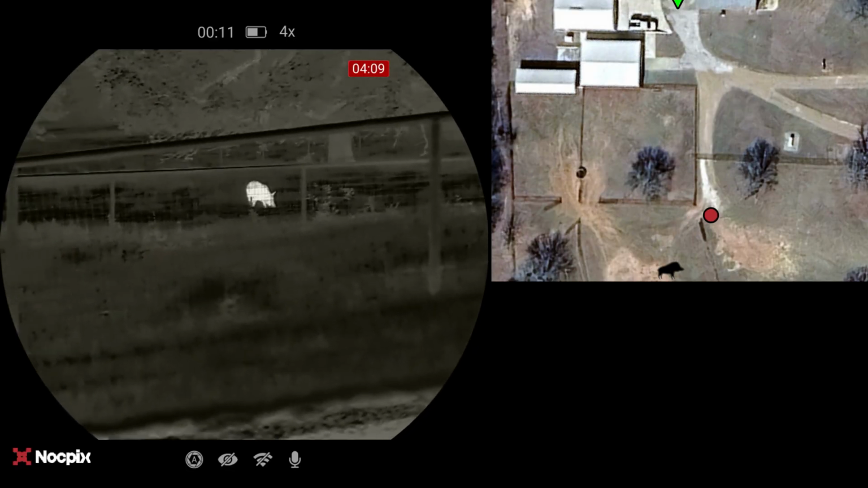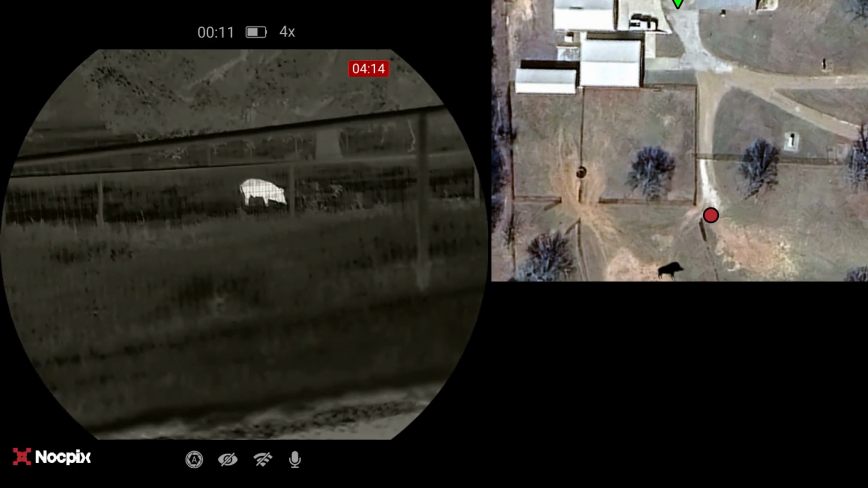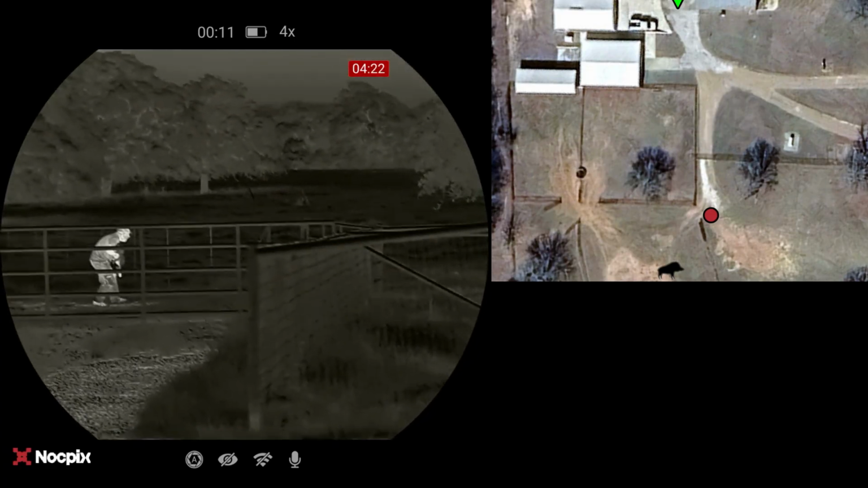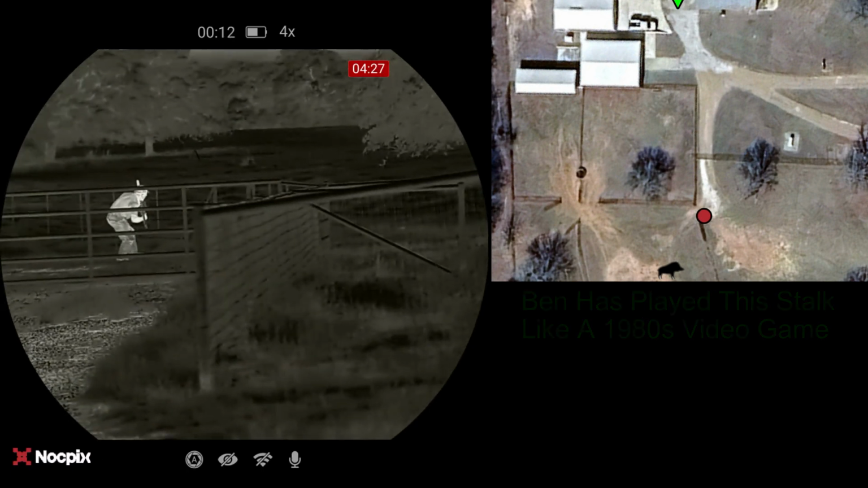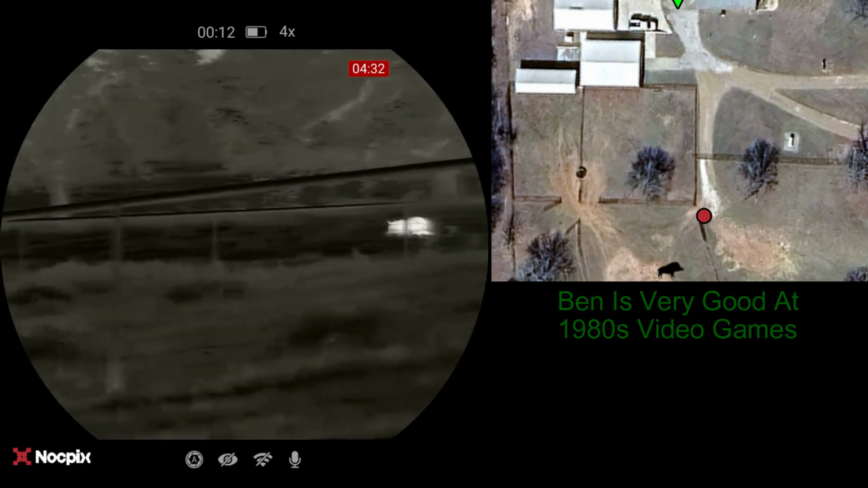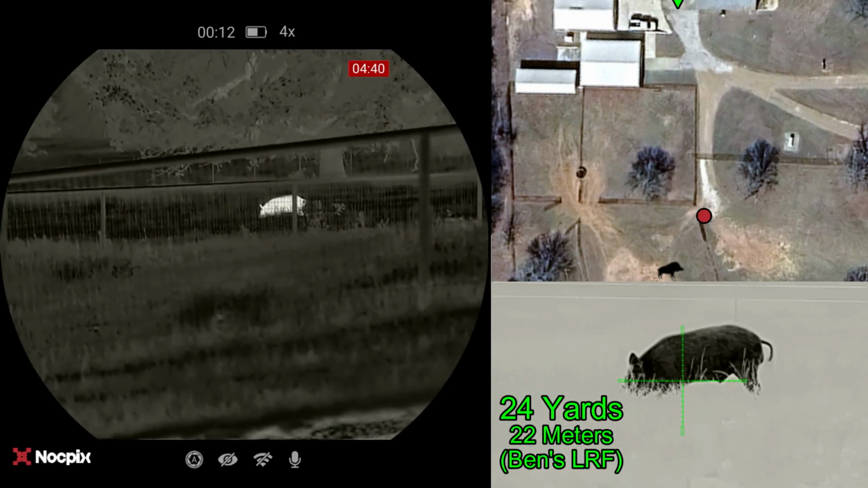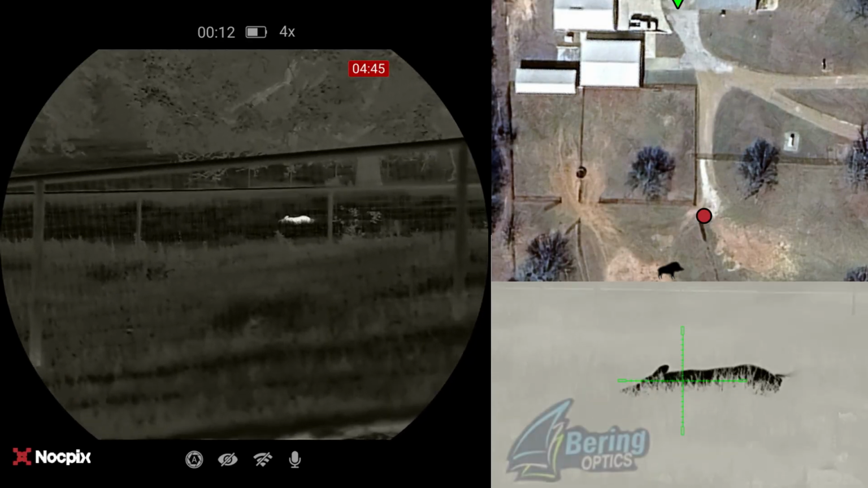Something just went running by. He's going to try to get to the fence and use the fence as a rest. It's going to give him about a 20-yard shot, I'm going to guess. He's going high up on the fence. Pig sees him, maybe. No, maybe not. Beautiful.